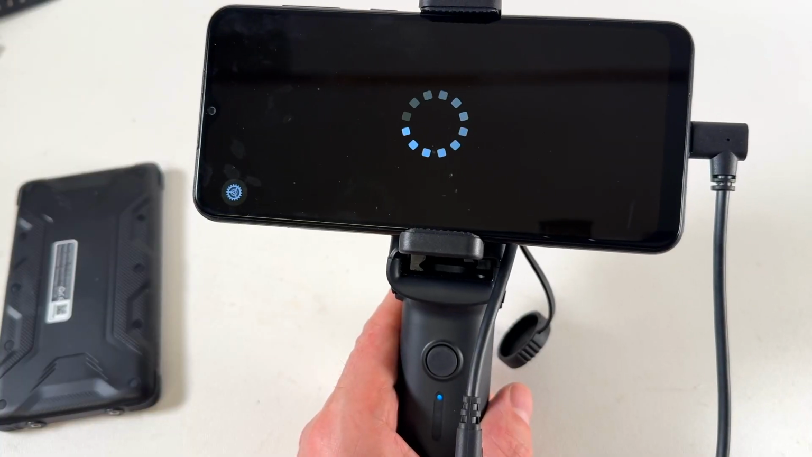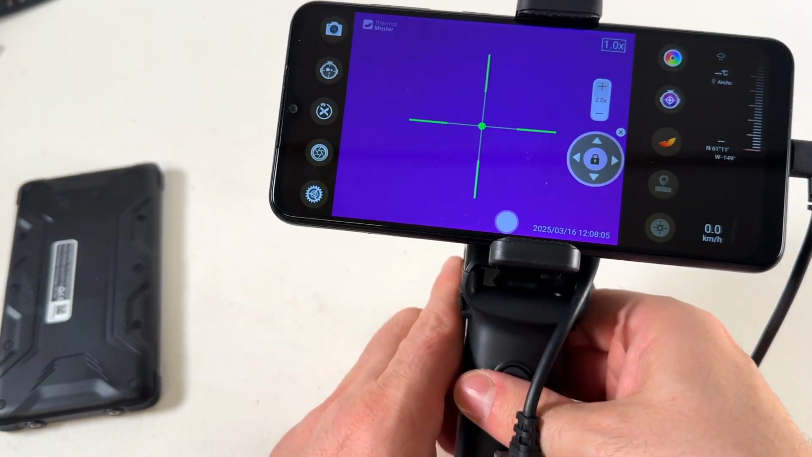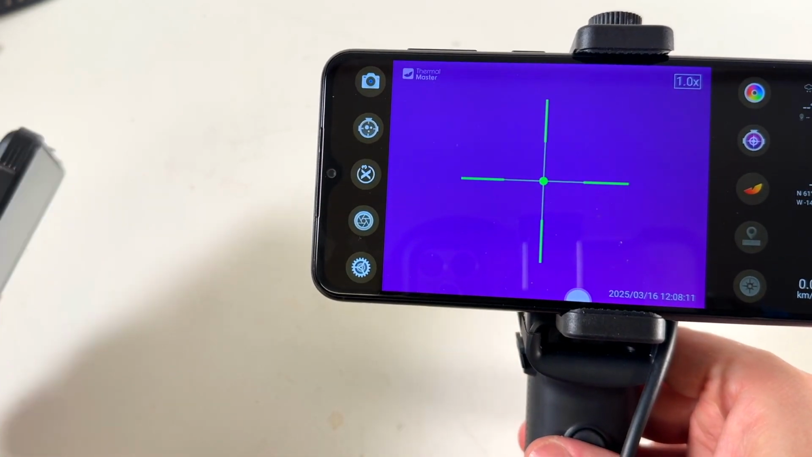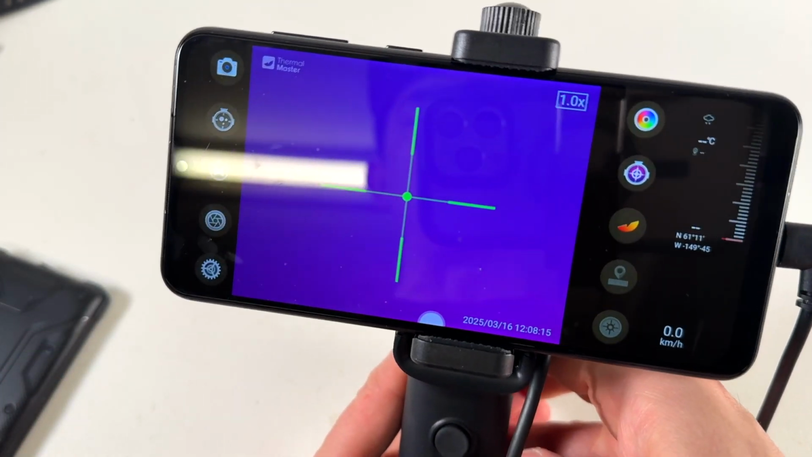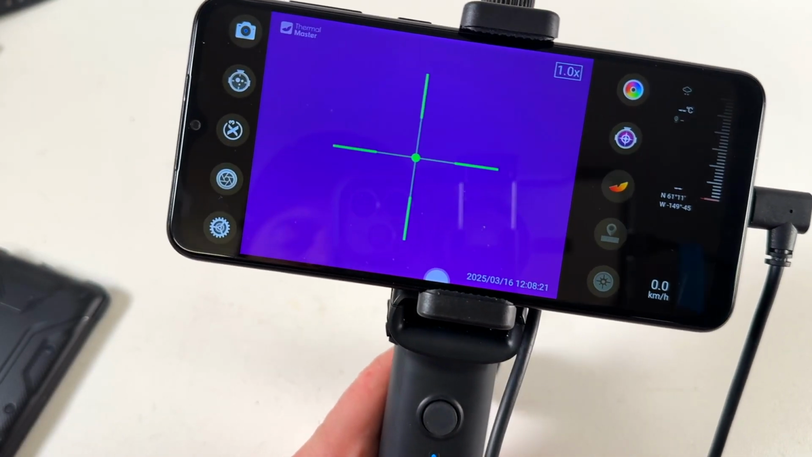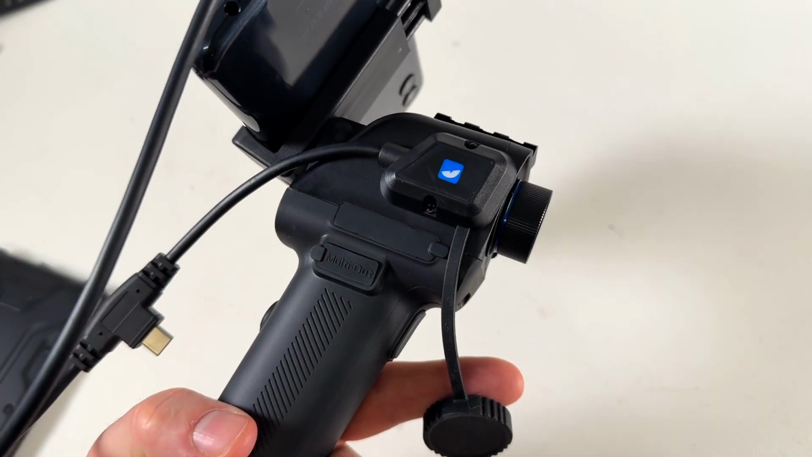All right, well, they sent me this screen, which is nice because I have an iPhone and this is meant for Android, but I definitely recommend you just get any old little Android phone. This is an Android phone I got a couple years ago, probably for $30, and this thing works with any Android.